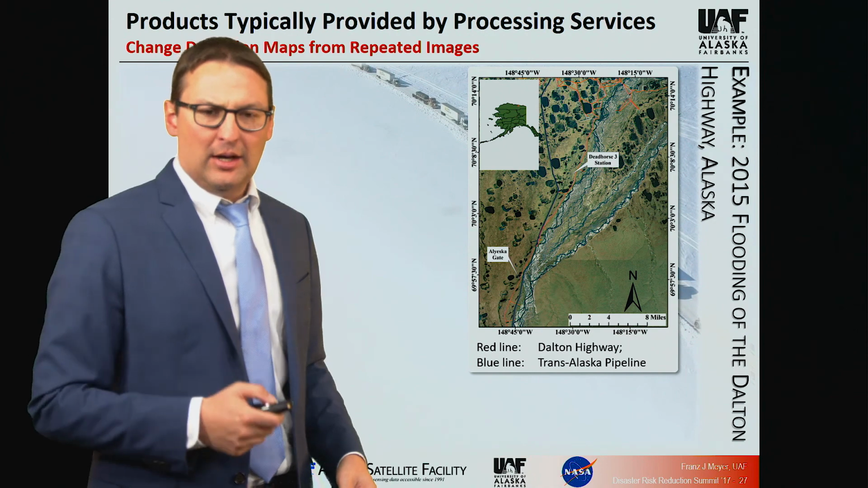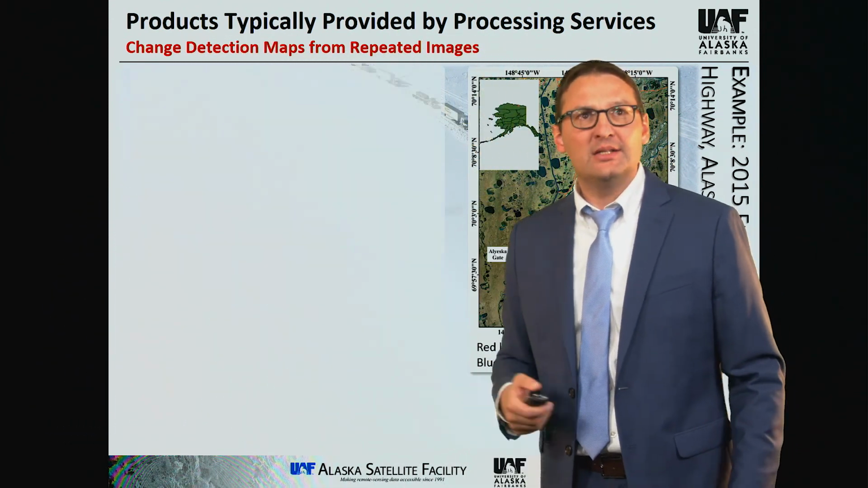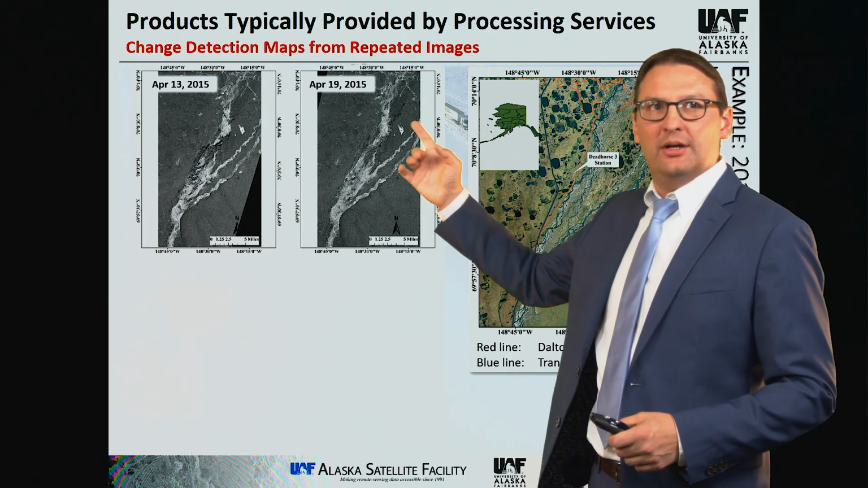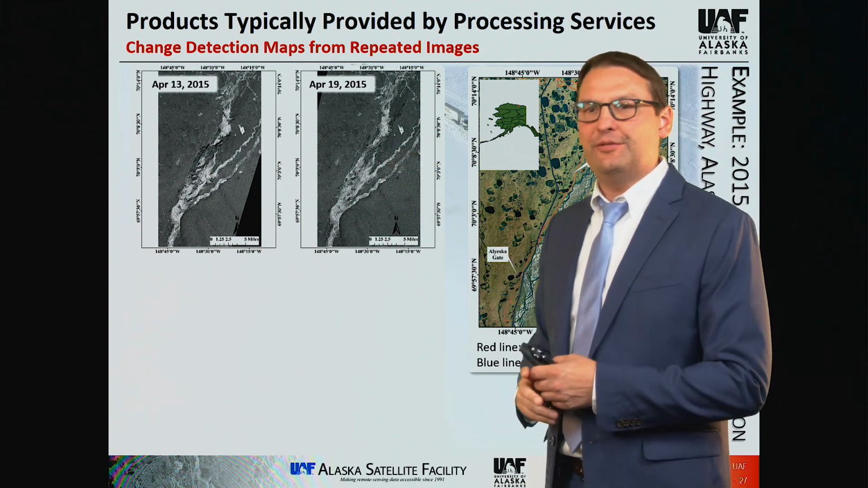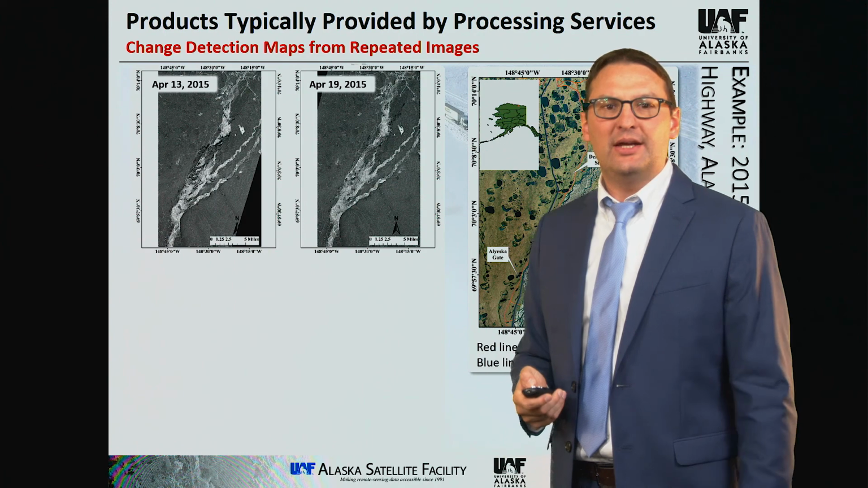What the system internally does is it takes repeated SAR images. So what you see here next to each other is an image acquired in 2015 all the way over here on April 13th, and the second one acquired on April 15th. And so there was flooding happening between these two data sets.